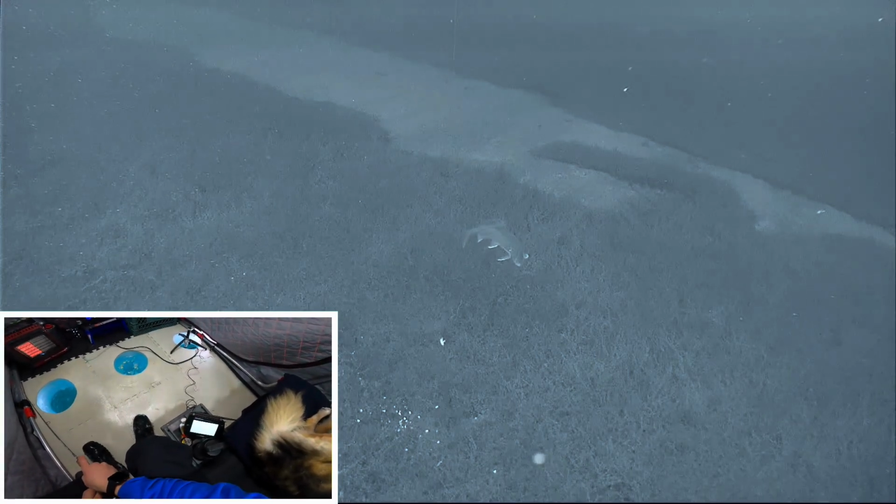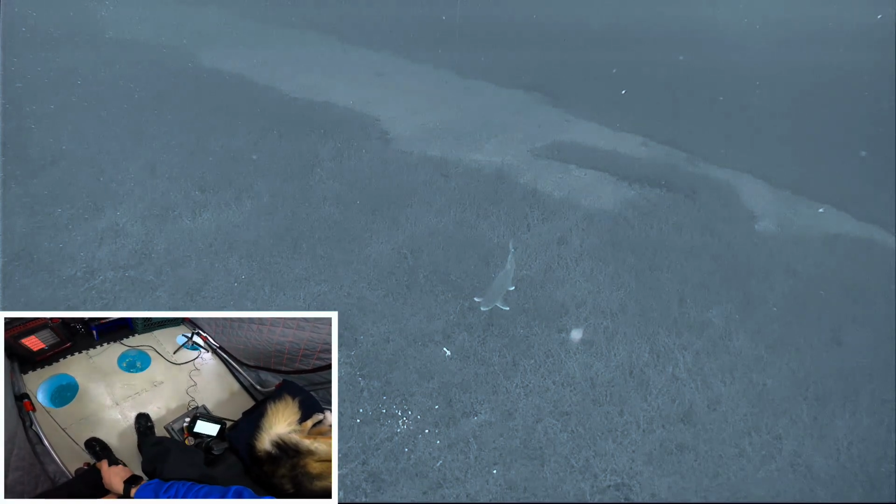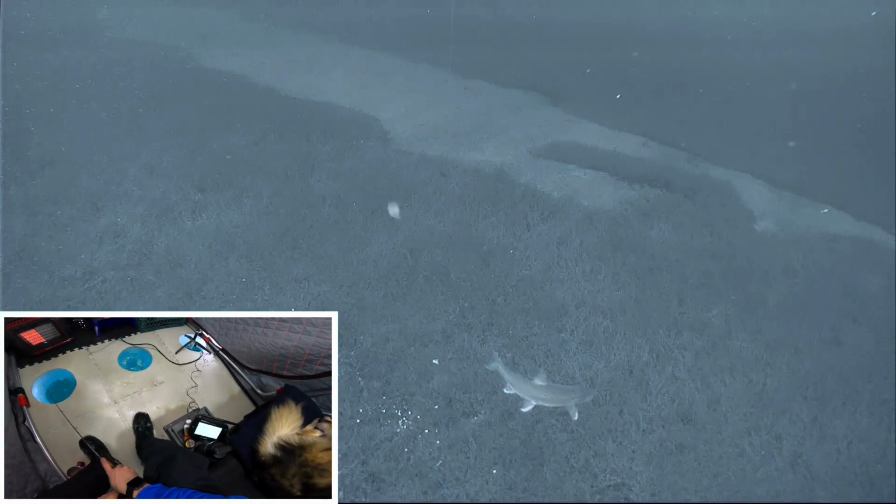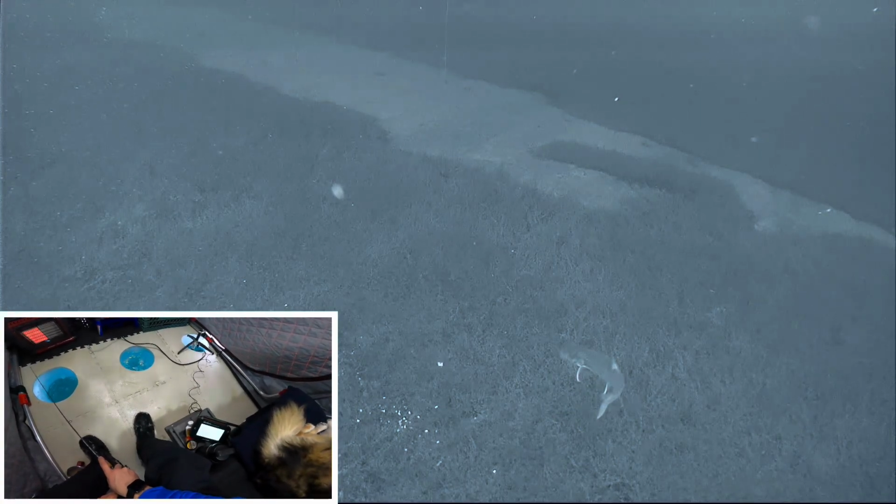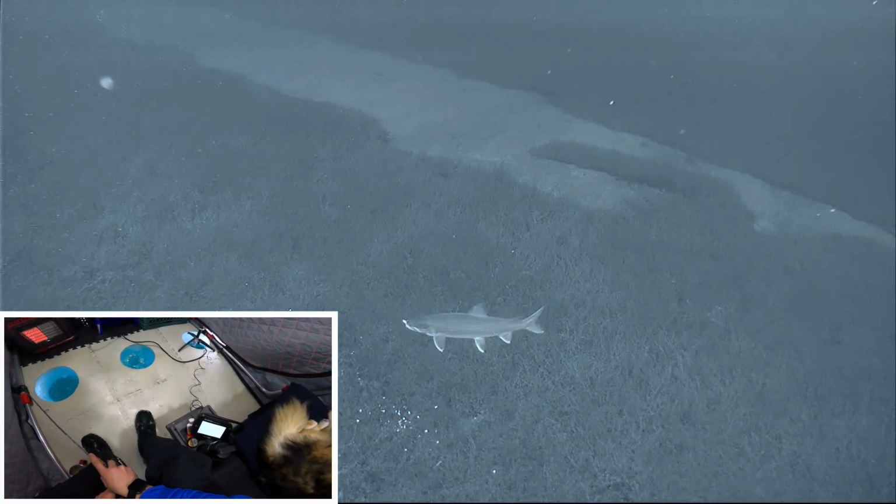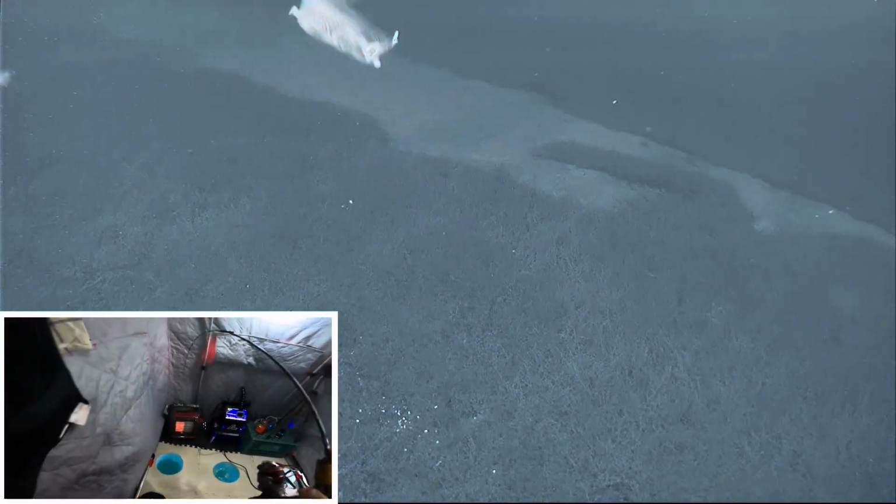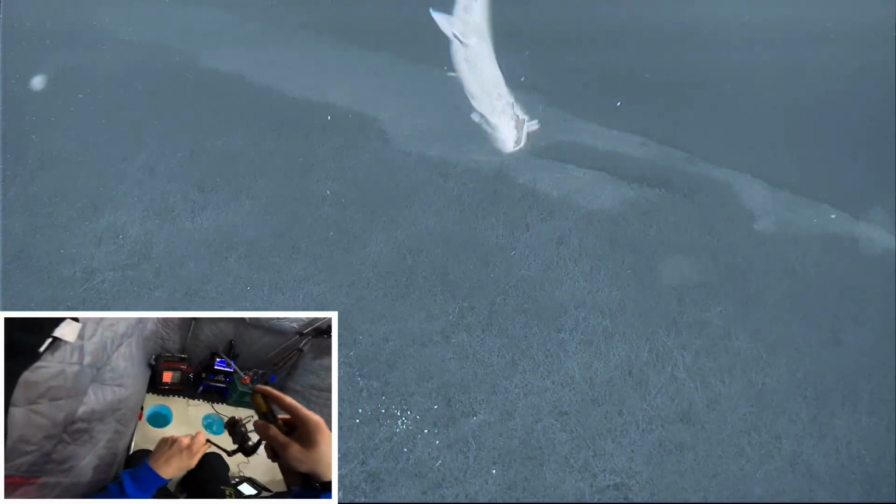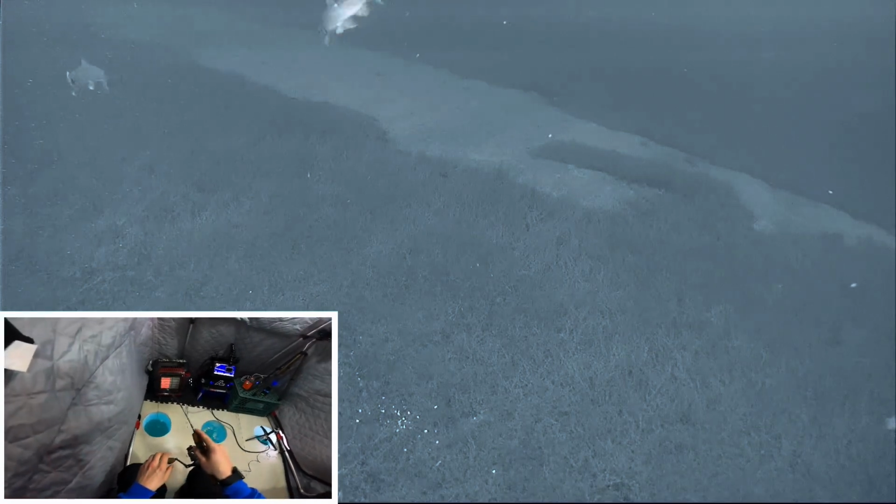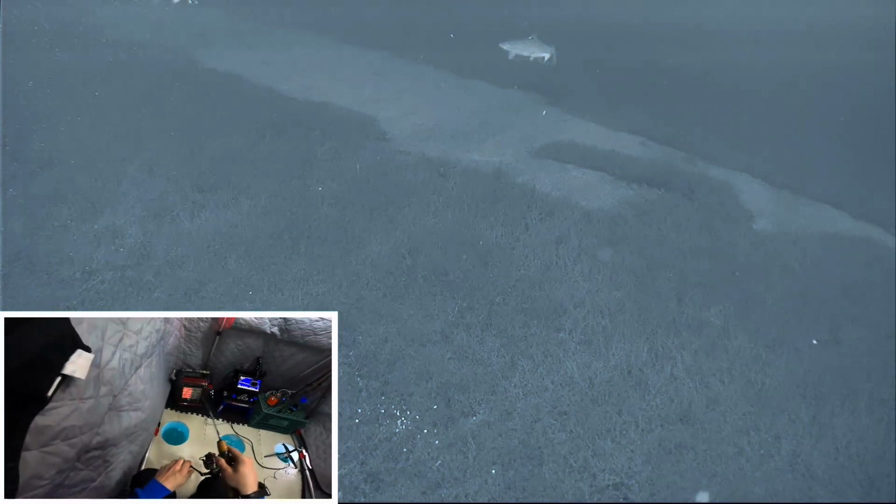Circling. Yes, he hit. Oh, ooh, another Laker.